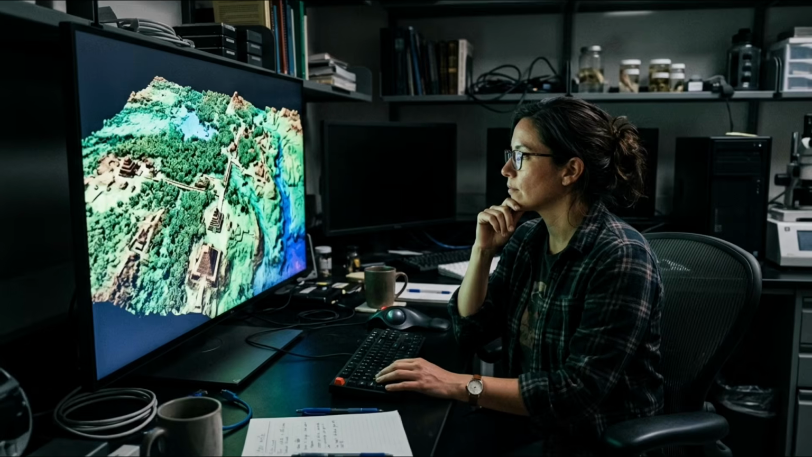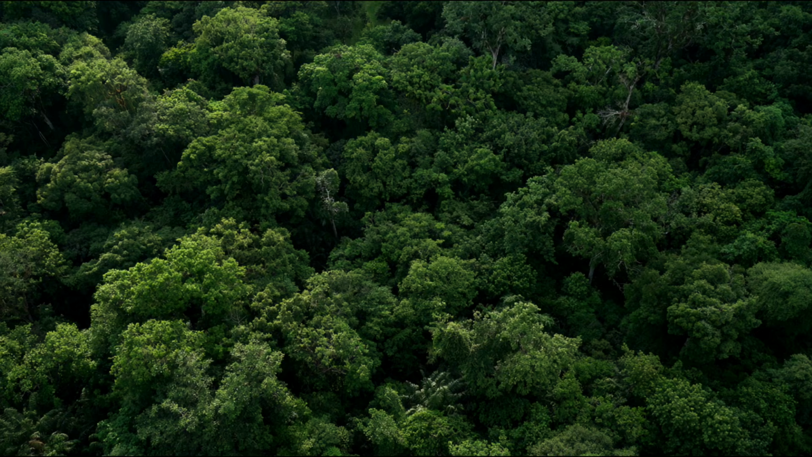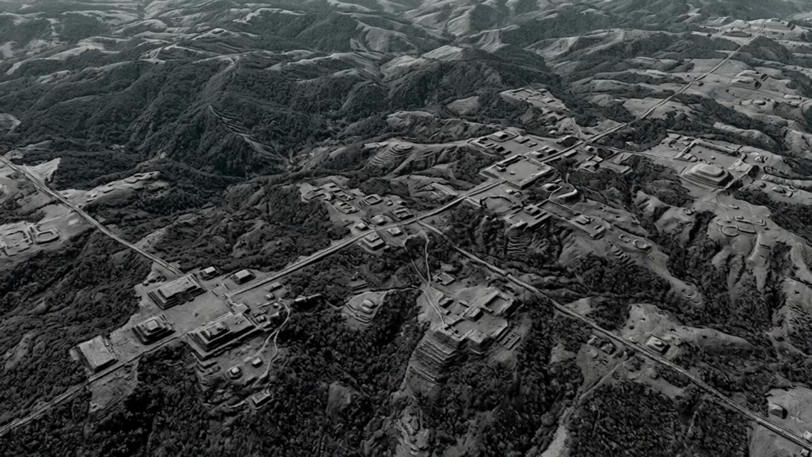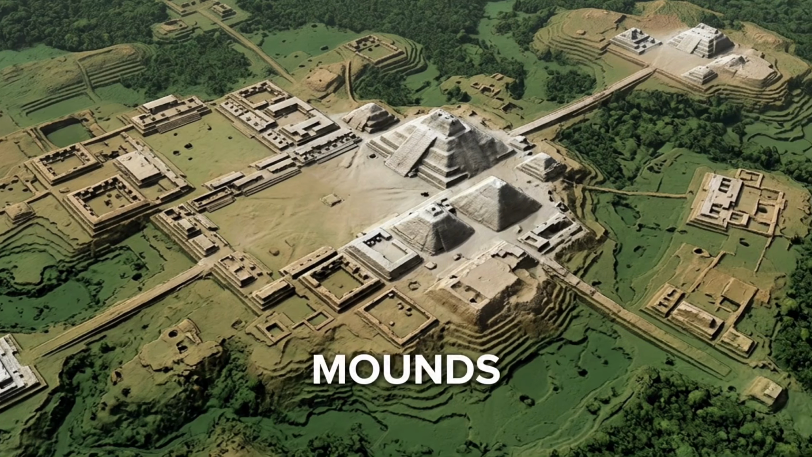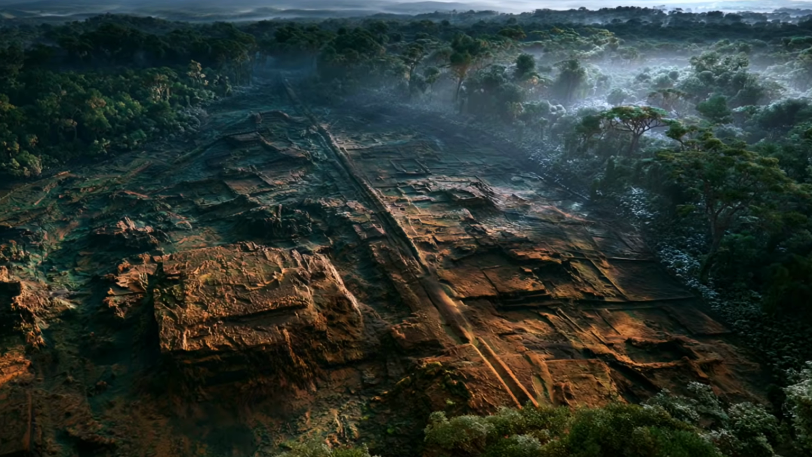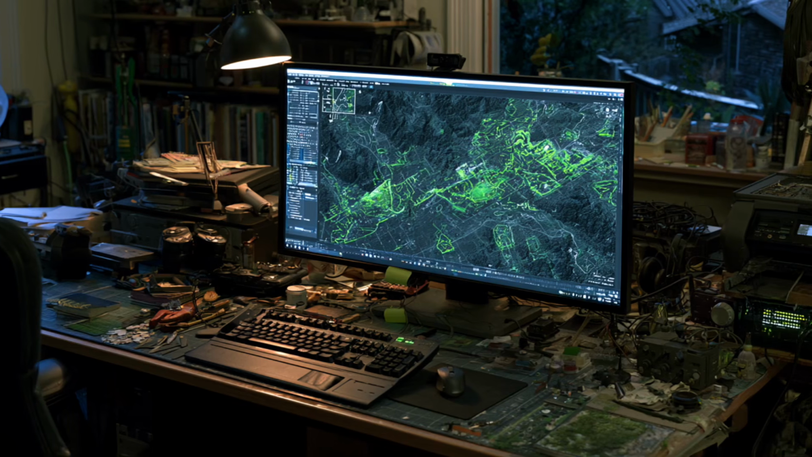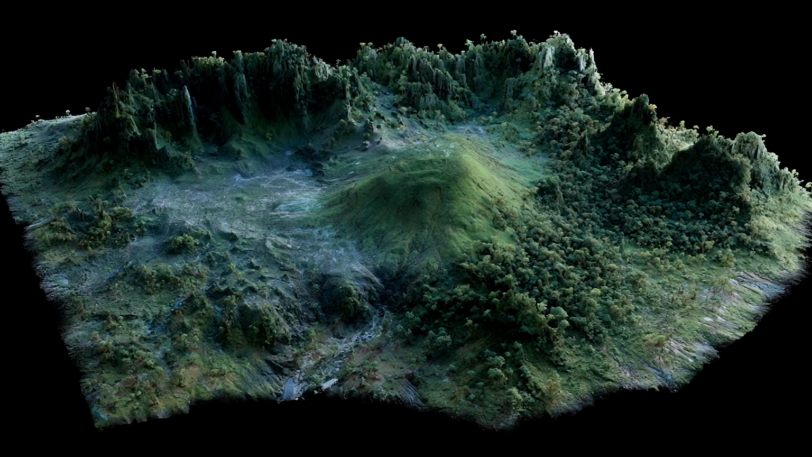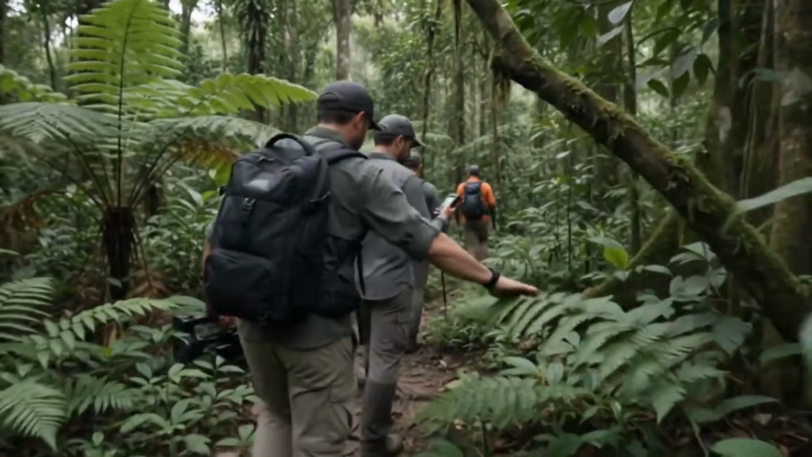There's something strange about looking at a LiDAR image of the Maya lowlands. At first, you see the forest. Then the vegetation is digitally stripped away, and beneath it, lines appear. Rectangles, platforms, roads, mounds. Shapes that, at first glance, appear unmistakably human-made. But even here, caution matters. LiDAR doesn't hand archaeologists finished answers, it hands them candidates. A shape on a laser scan isn't confirmed as a structure until someone walks out into the jungle and checks.